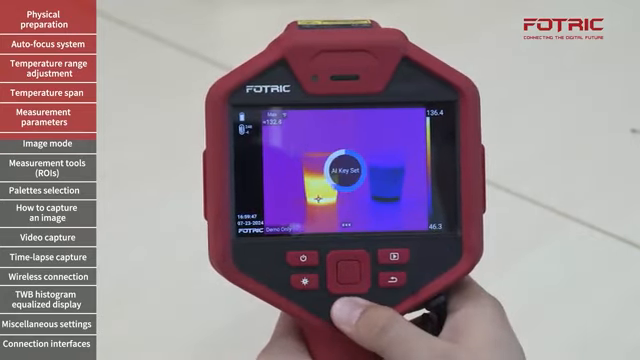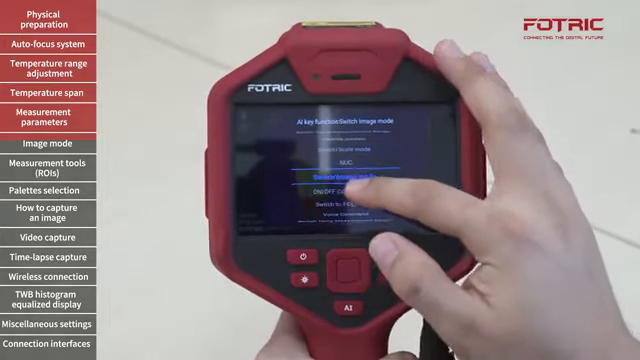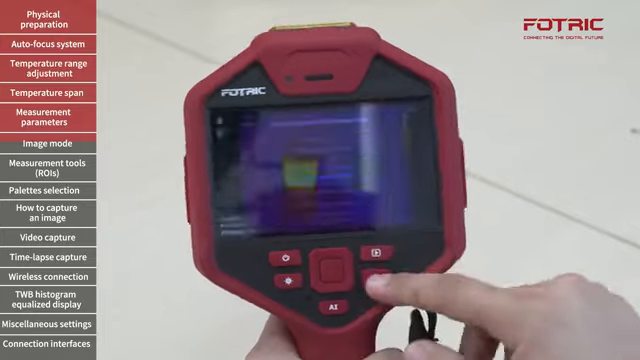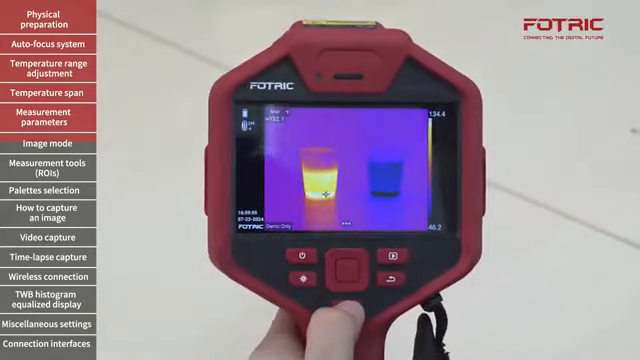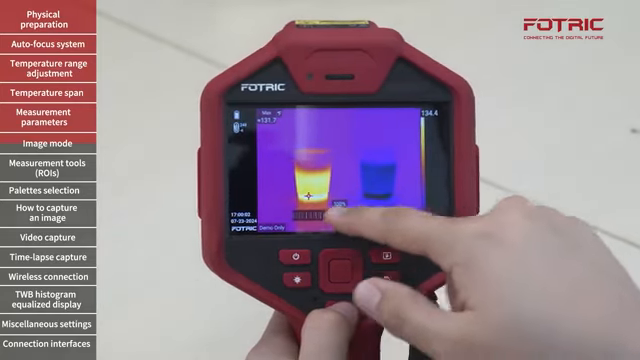I can do this every time that I want to switch, but I can also set up the AI button to work as a shortcut for me, where I would like that button to switch image modes every time I press it. So I already did it, and all I have to do is come to the point, look in thermal, press on the button again. Now I have blending mode.